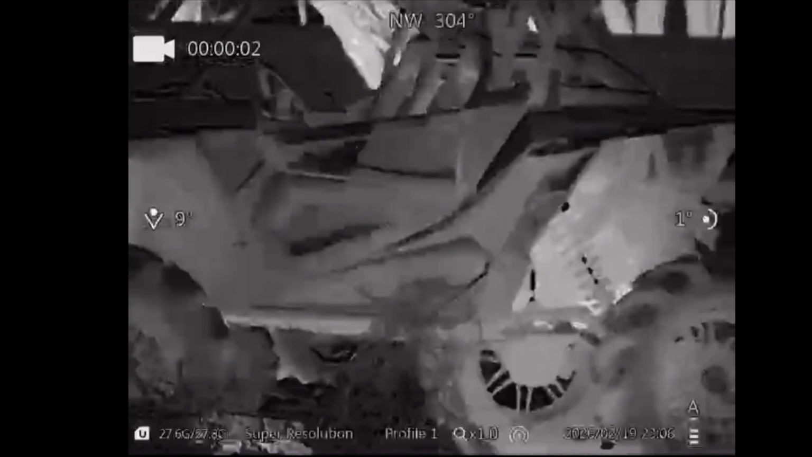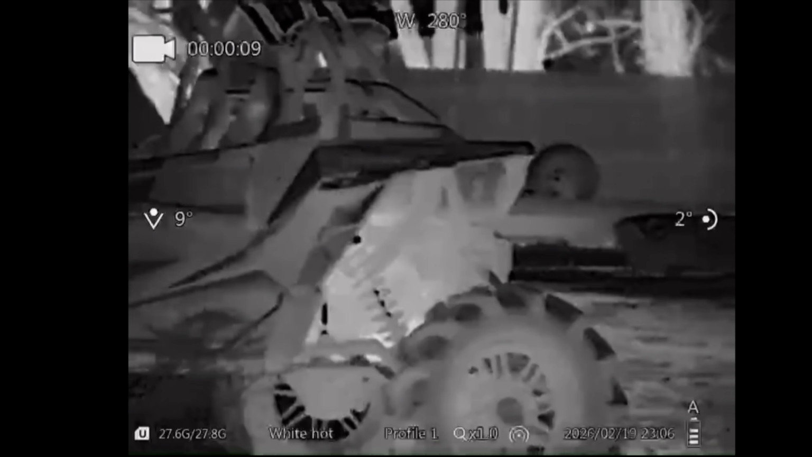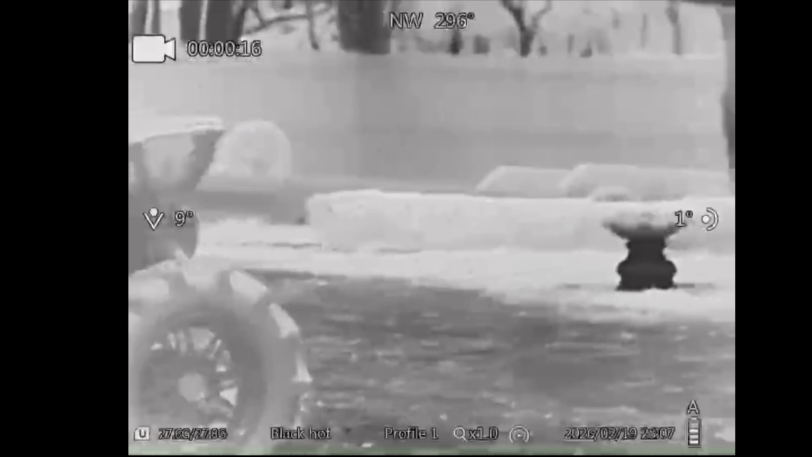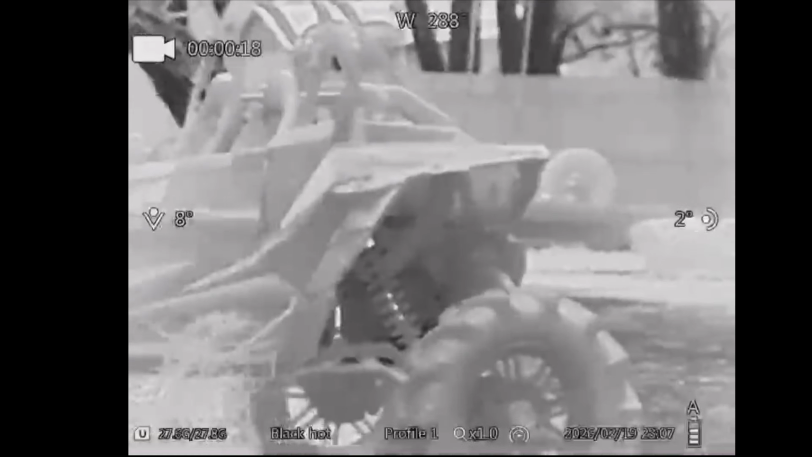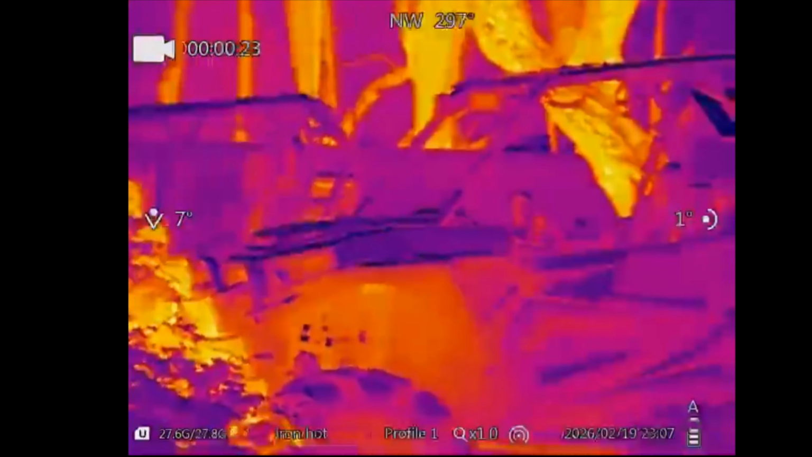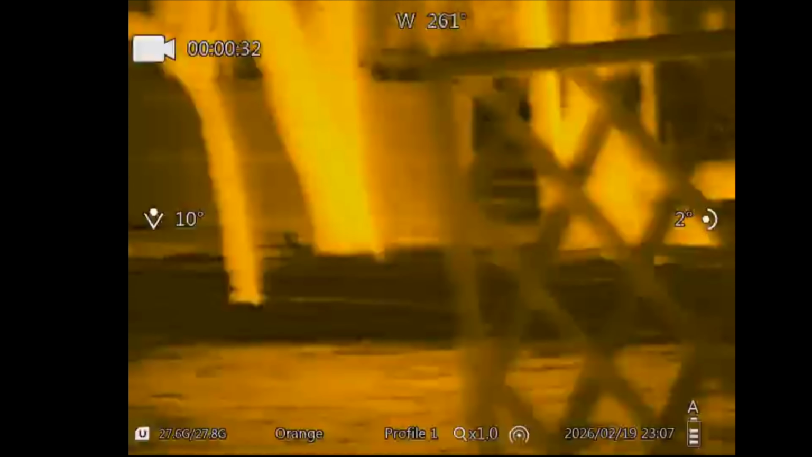All right, I'm recording on the scope, so the sound that you're hearing is my audio from the scope. GOYOJO. Let's see if we can change the color palette. You can actually see my trailer way over there. See if you can see up in the trees. It's actually pretty dang good. I like this.